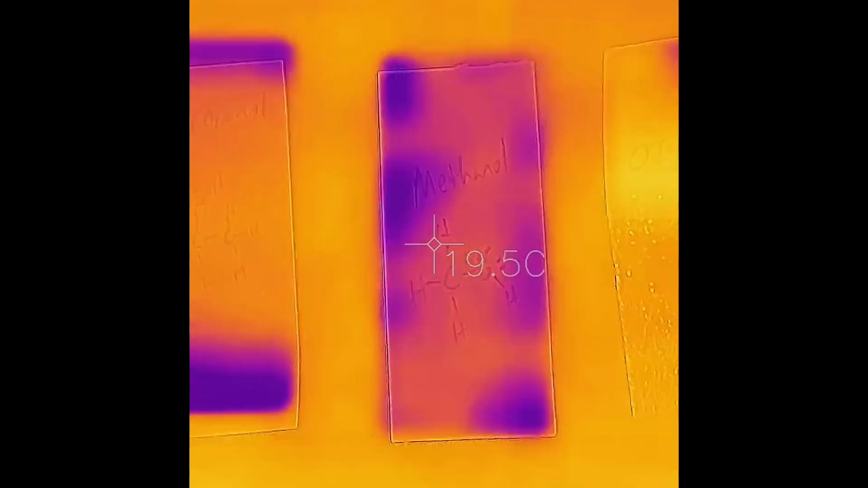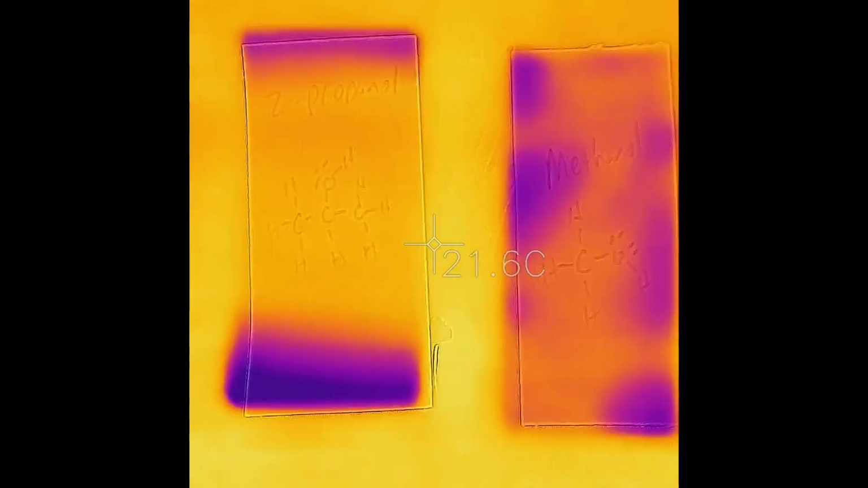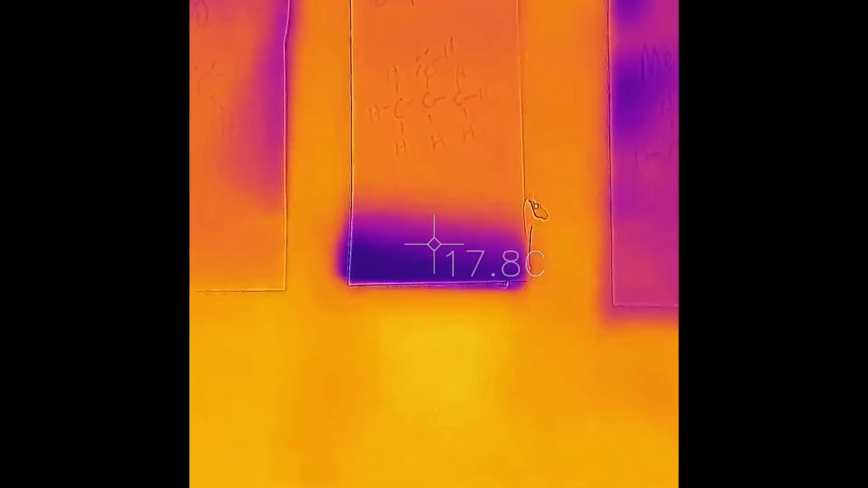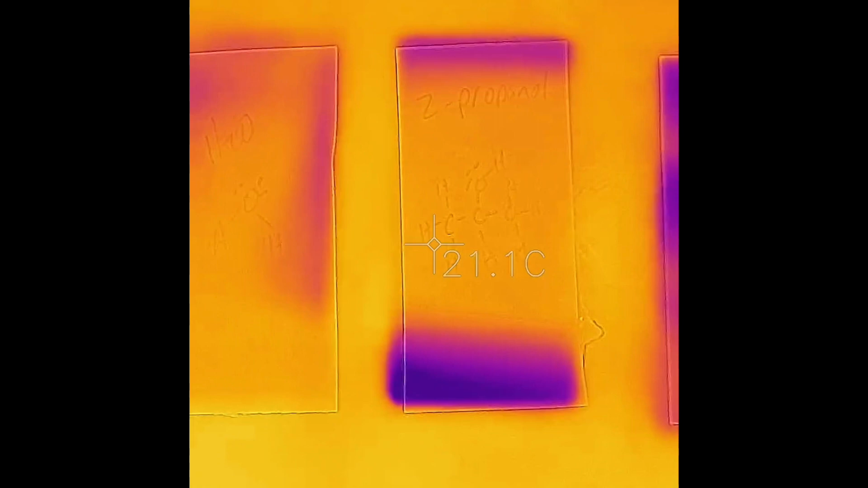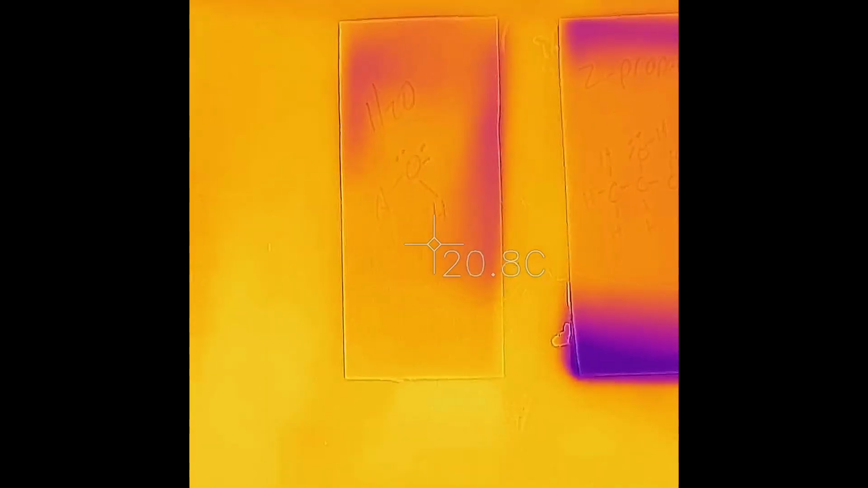And we're just gonna keep on scanning these, keep them at the same height, look at what's happening. Again, look around, 17. Propanol is pretty uneven. Looks like the edges, might be seeing some evaporation there first. It's around 21, and let's go to the water. It's about 20 degrees.